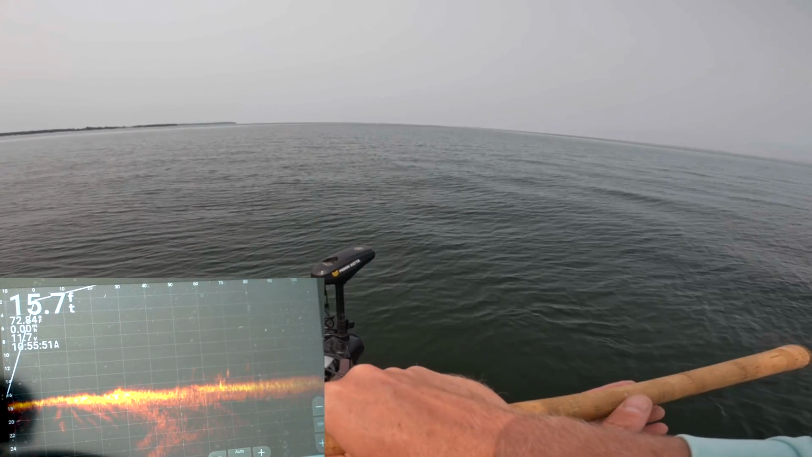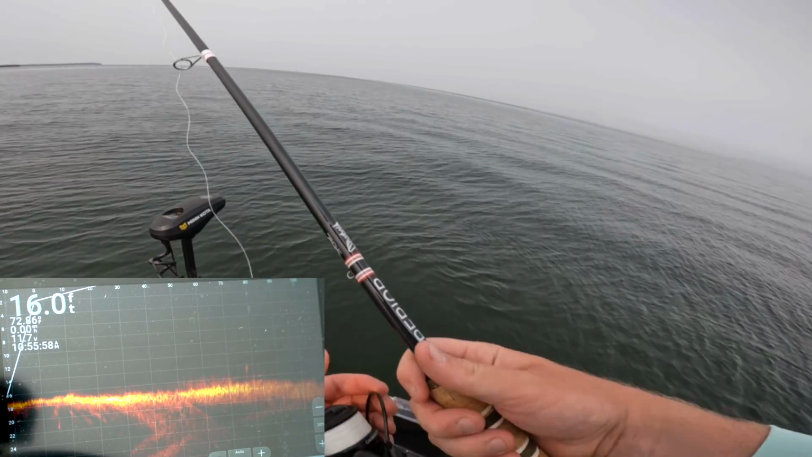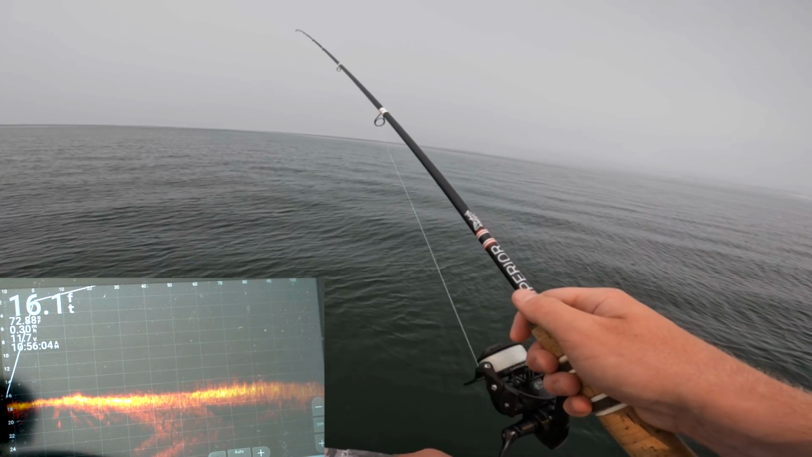So if you're using an Ultrex like this and you're sharpshooting, or maybe you got a Terrova and a stick or something like that, always try to get that boat to stop before you make that cast, and you're just gonna find yourself making a lot better precise casts at these fish than if the boat was moving.